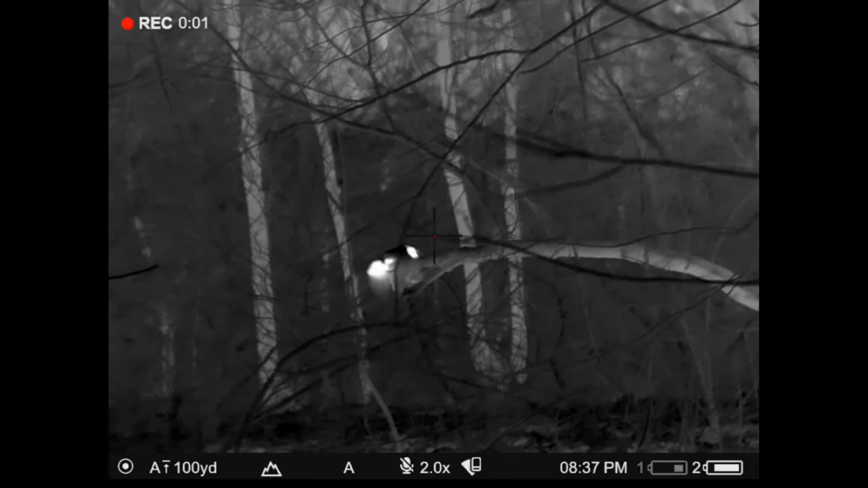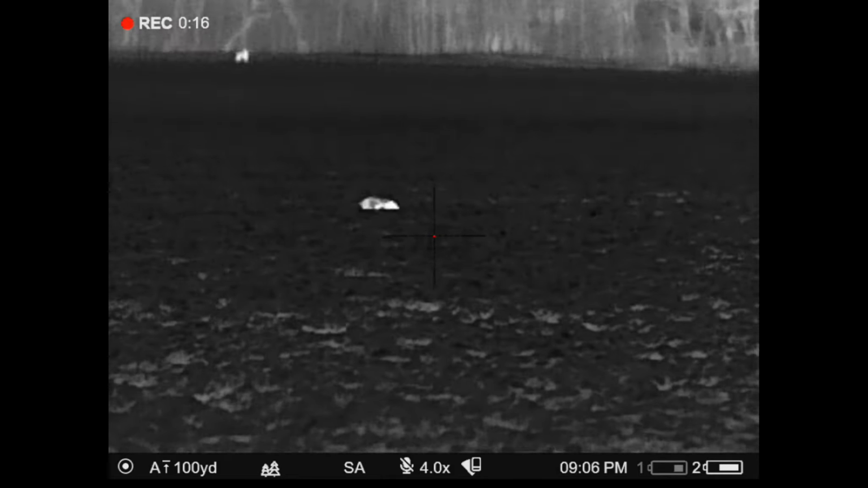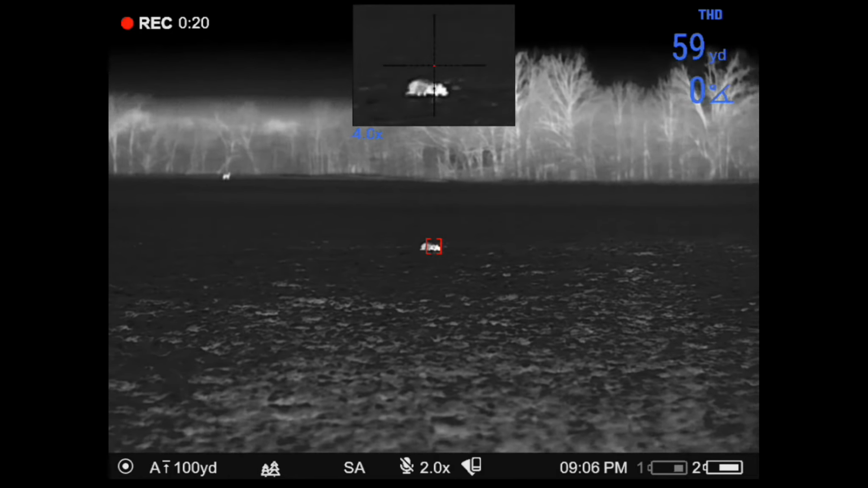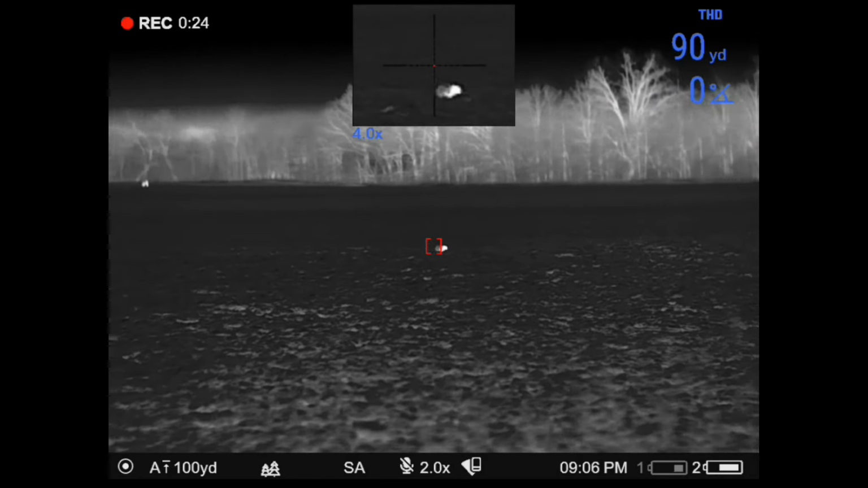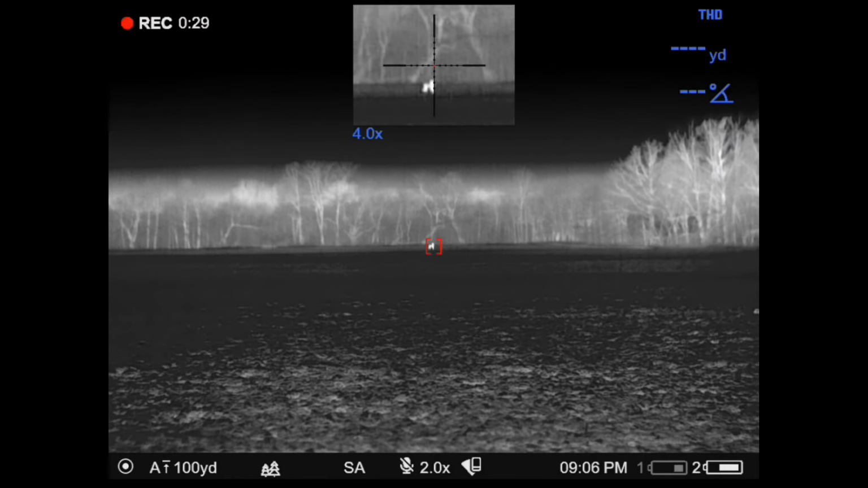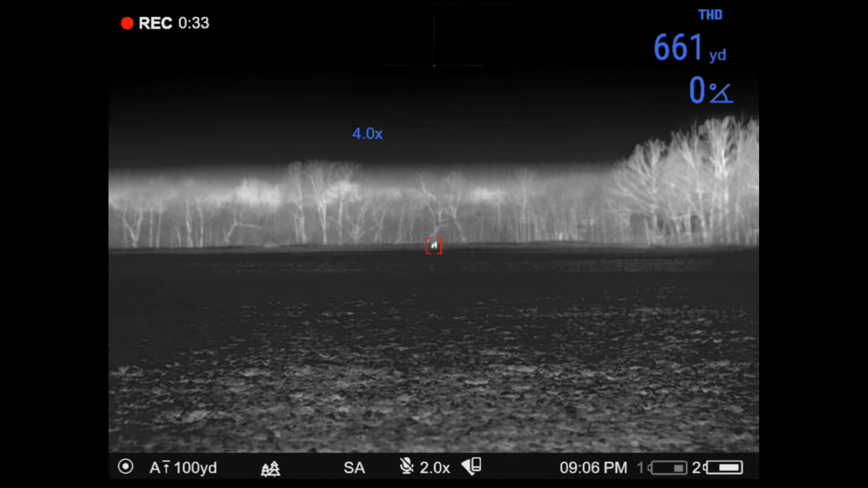Okay, so here we got some footage through the device. I wanted to show you how the rangefinder works and how accurate it is. So here we got a possum out there at about 90 yards, and then you can see I'm going to switch back to these deer and give you an idea of how quickly that thing will take a reading out there at distance. The rangefinder really is phenomenal on the thing.